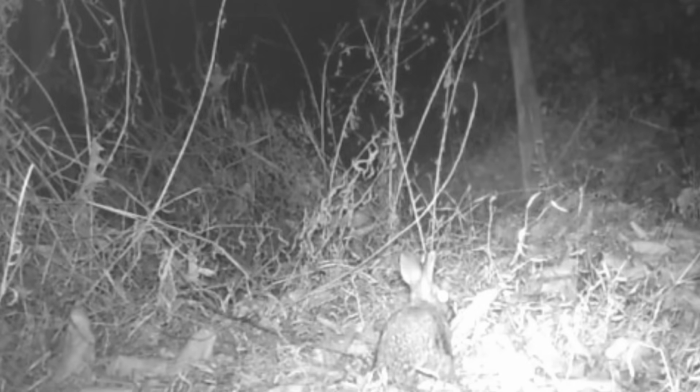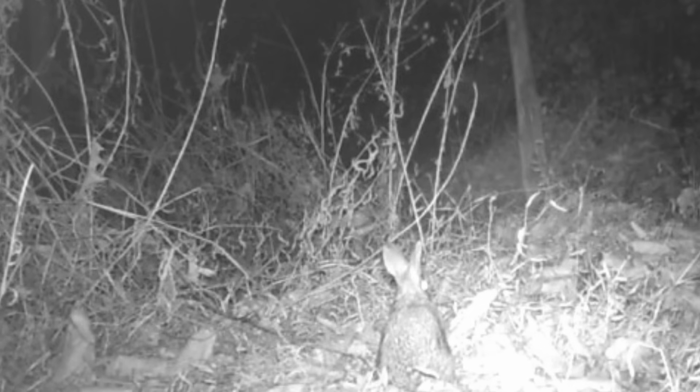And you can see a little rabbit here. Look up on the top left up there. See a set of eyes? Is that a deer or is that a coyote watching for that rabbit? I don't know. It's all up into that. But the coons come on down. This is their favorite mud hole right now.